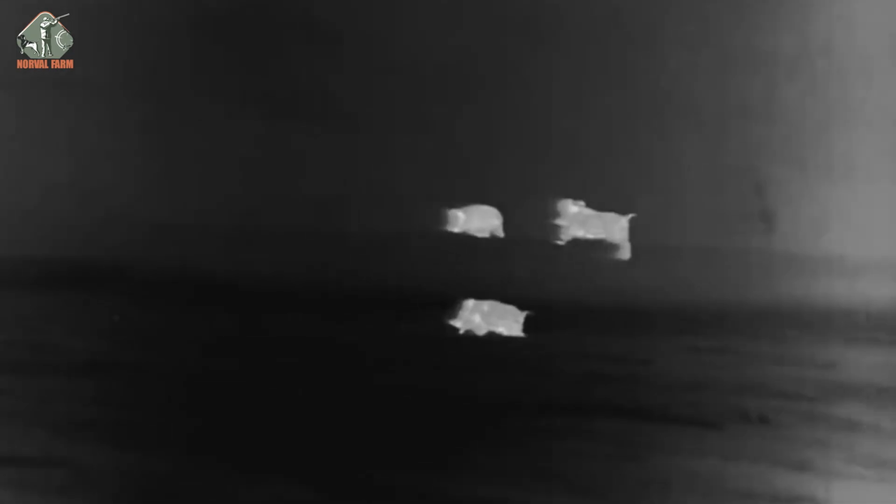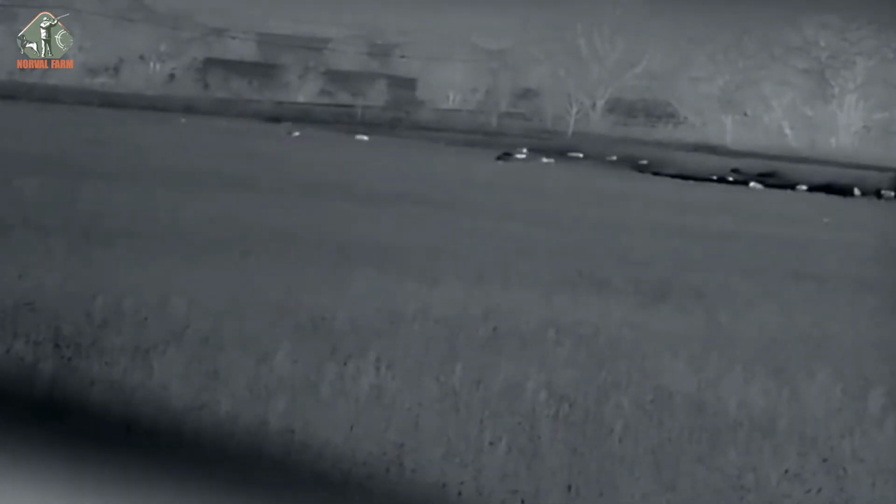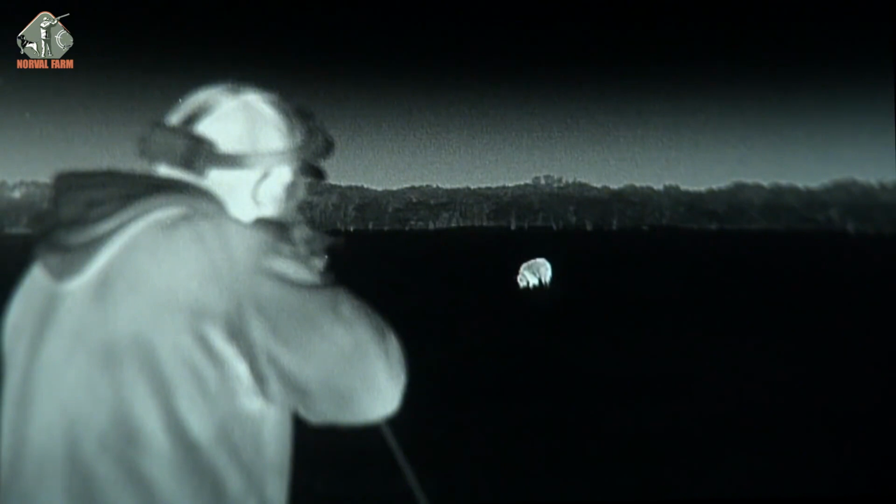During the day, wild boars tend to stay hidden or move slowly. But when darkness falls, they grow bold. If you're thinking of joining a night hunt, make sure you're equipped and prepared. A single misstep can turn the hunt into a nightmare.